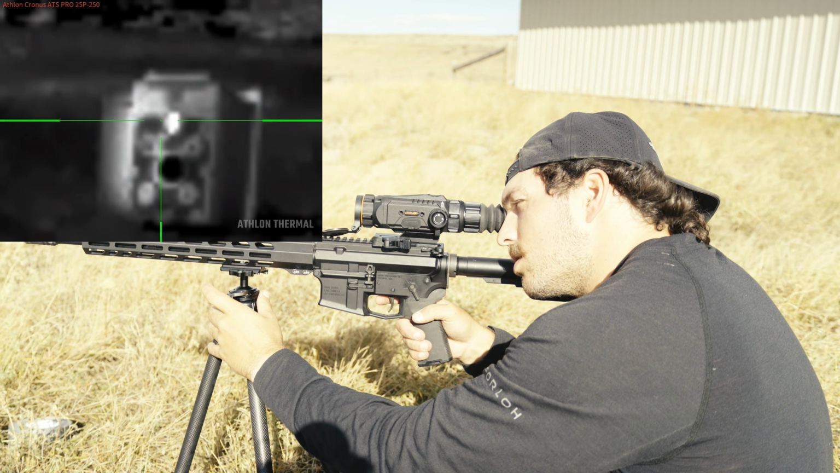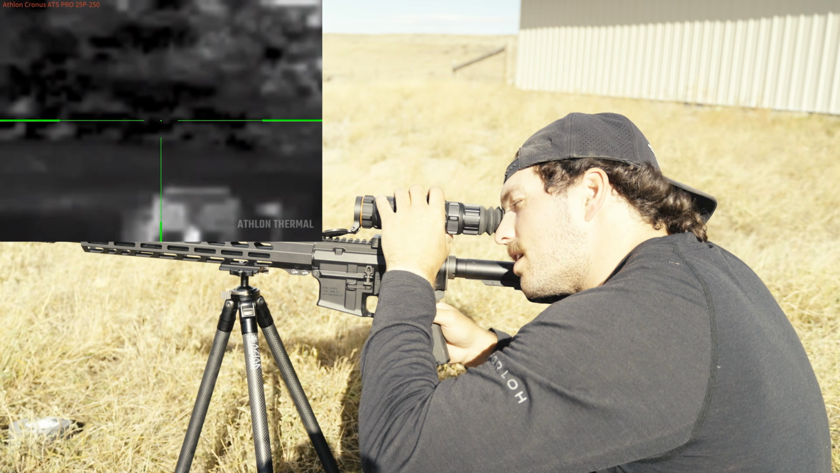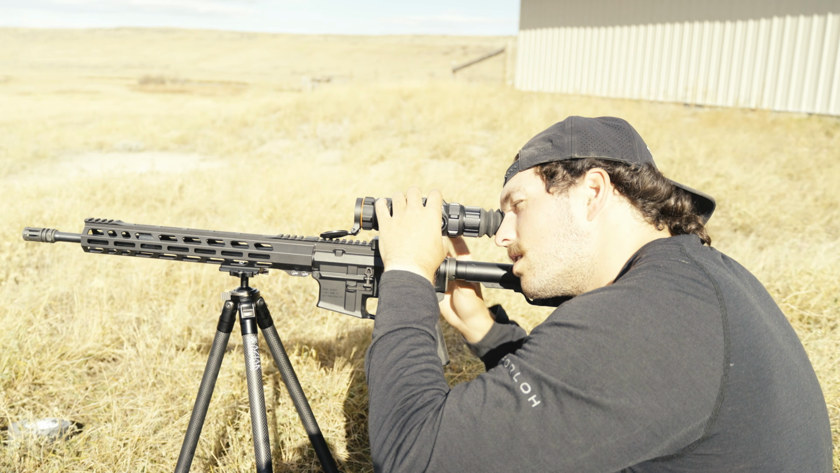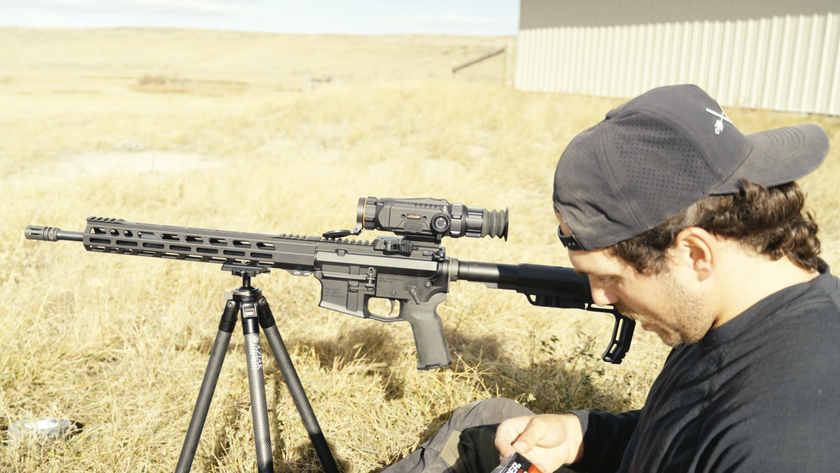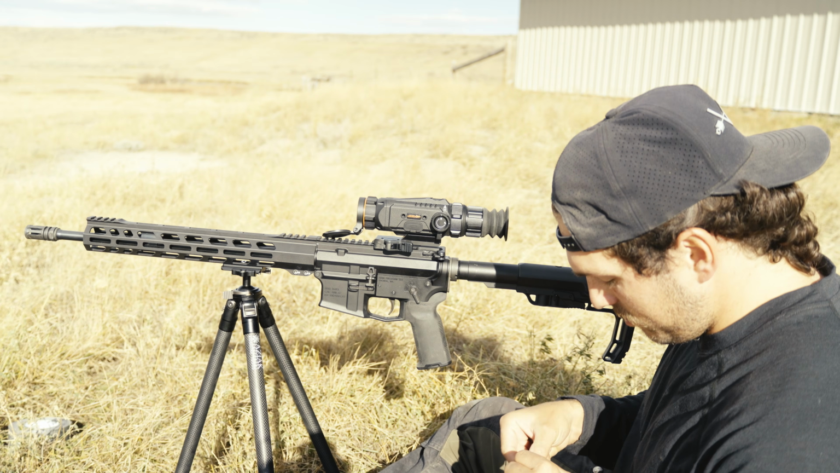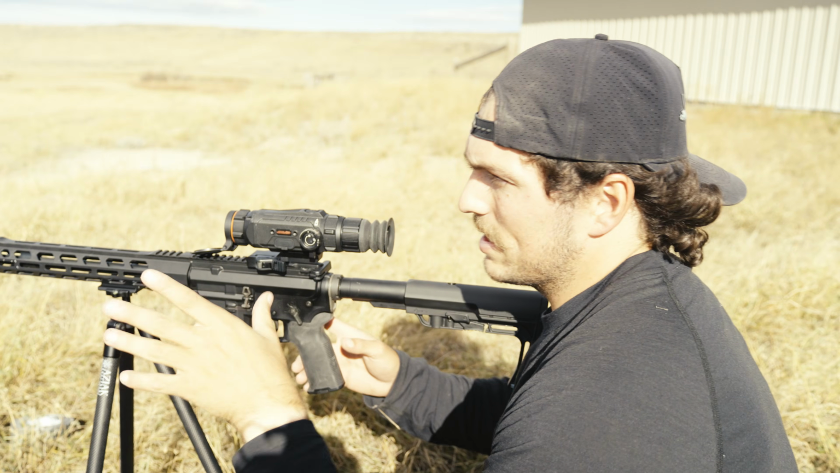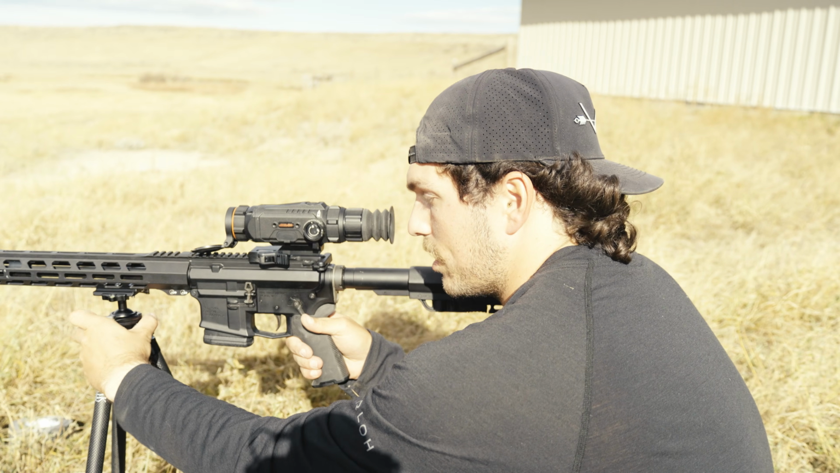So now what I'm going to do is go back out there. I'm going to stop recording on this. Single tap to stop the recording. And I'm going to go back out there with another hot hand that I have, and I'm going to tape the top left corner of that hot hand to where this other one was. So I placed a second hot hand where my point of impact was.